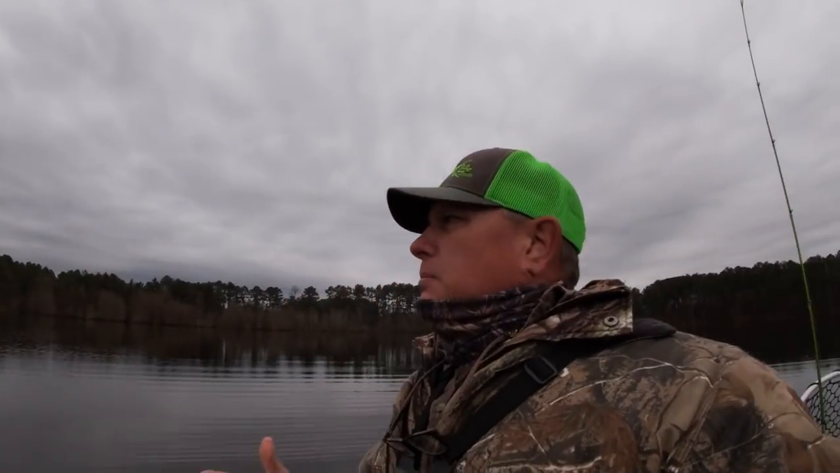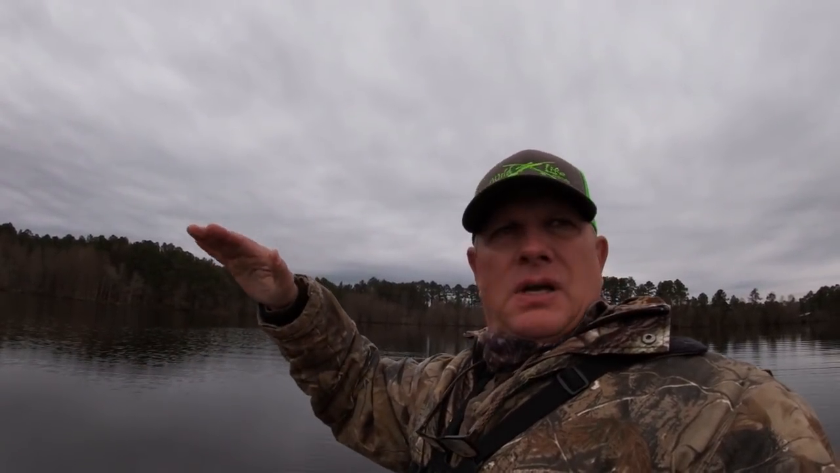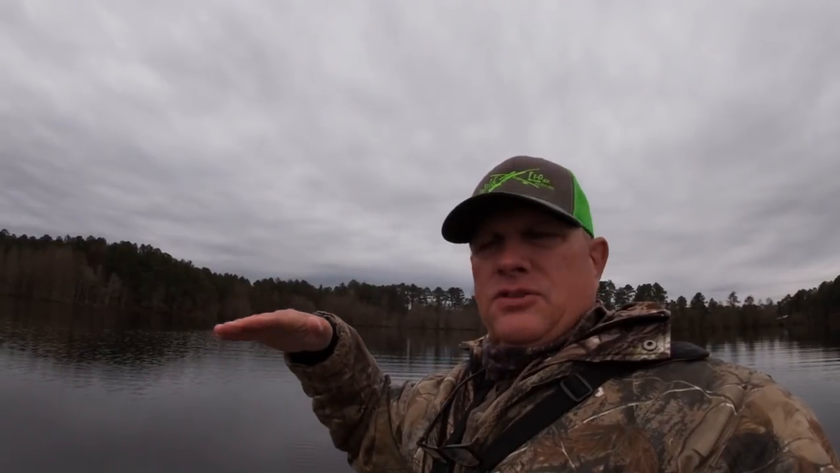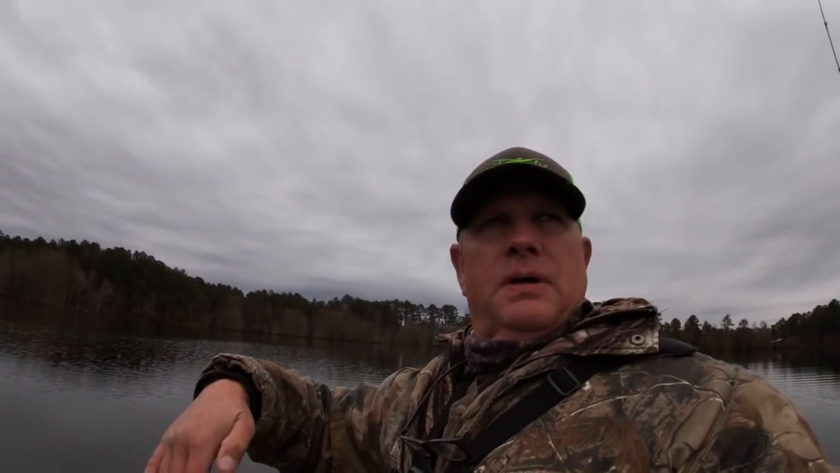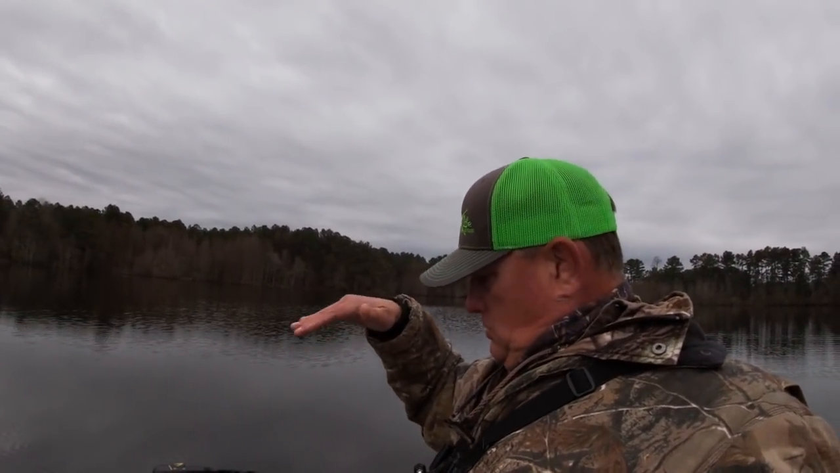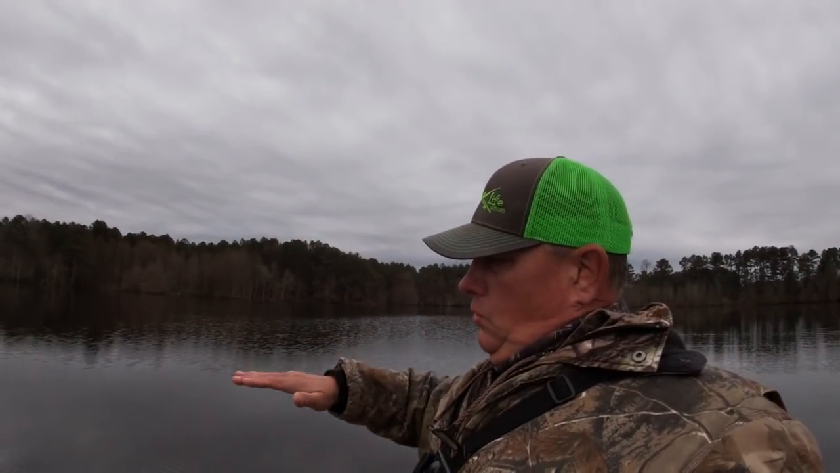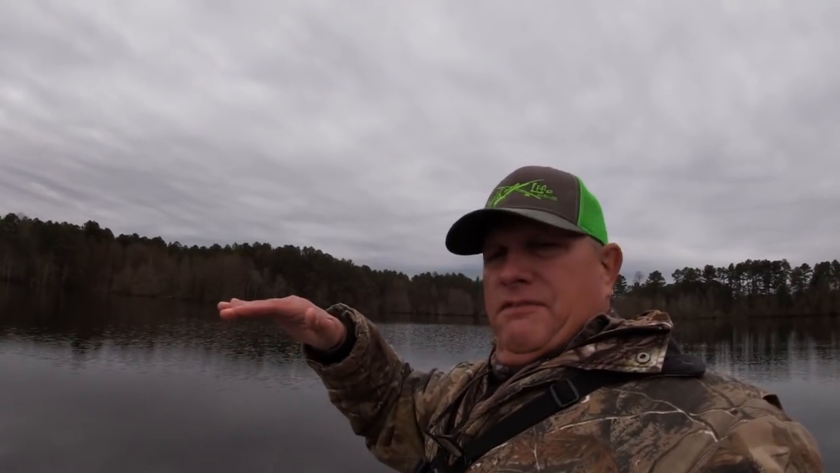Since I don't know anything about this lake, I've moved around and I haven't gone far from where I was, maybe 150 yards. So it seems like this lake is just like this, up and down. I may come across a hump that's 12 feet deep, and 15 yards away it's 25 feet deep. I'm assuming this is an old clay pit that they dug years ago. And I just caught a crappie. It came out of like 25, 28 feet of water. It came up to about 14 feet.